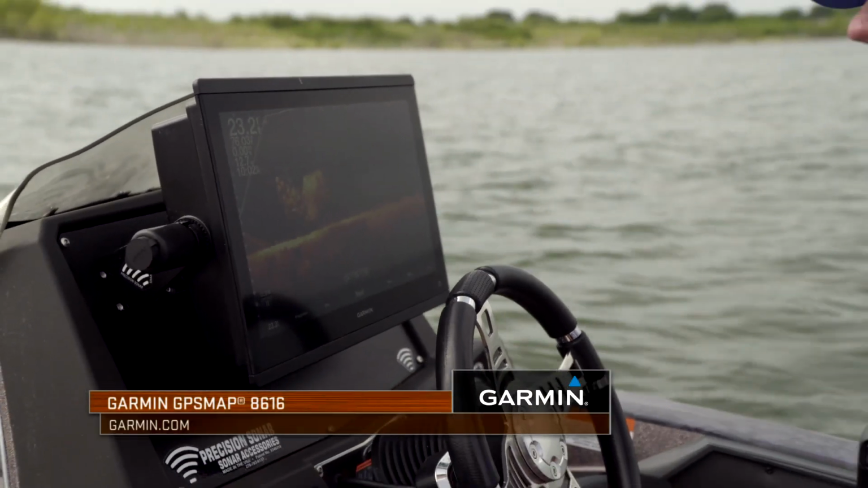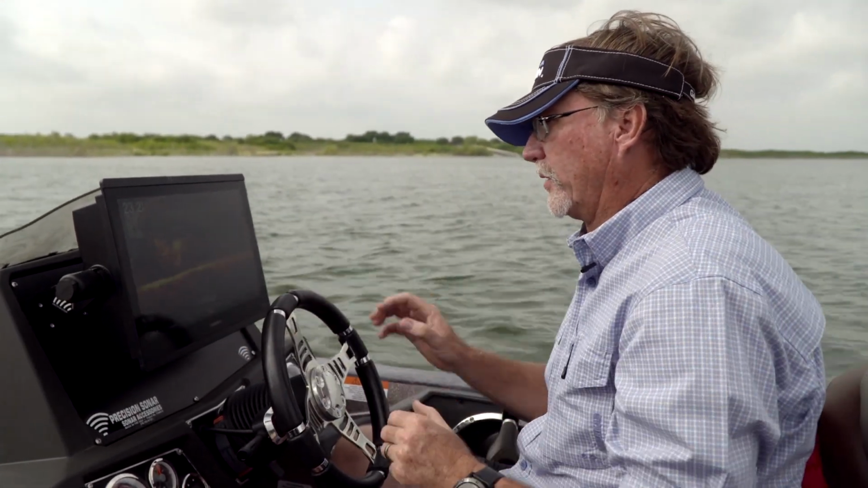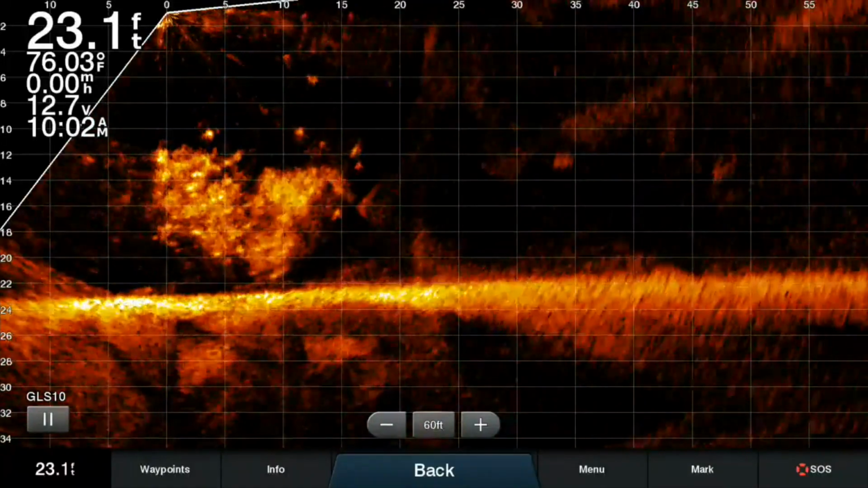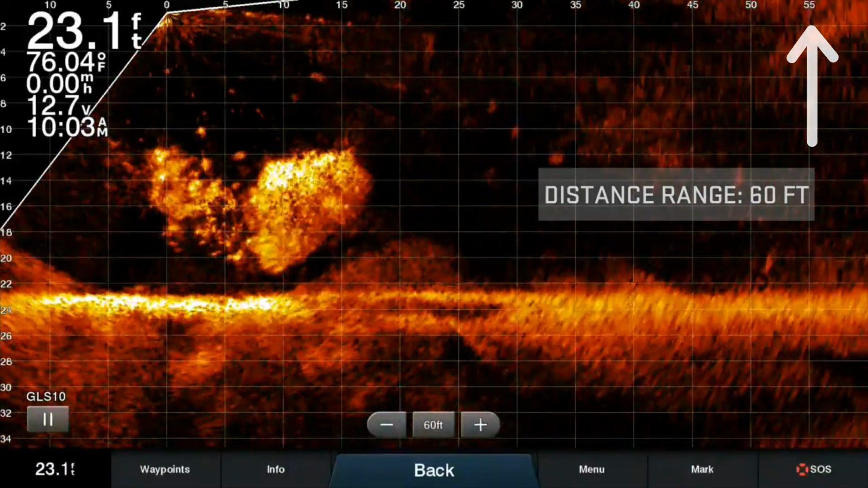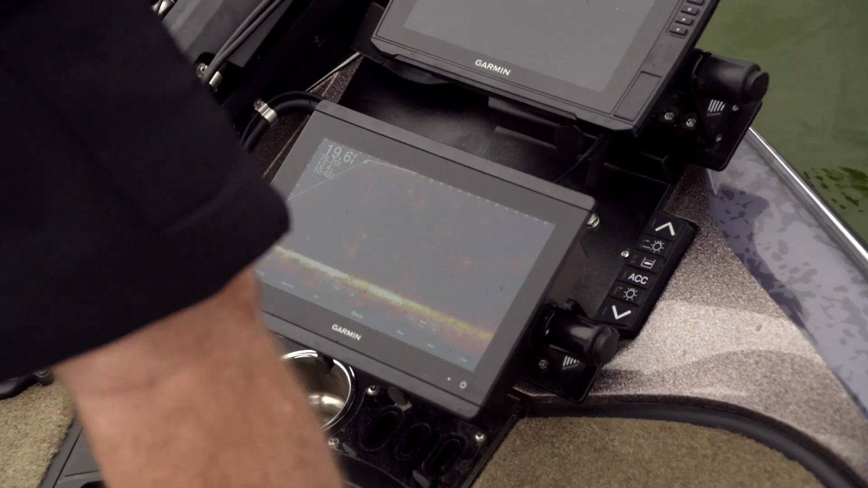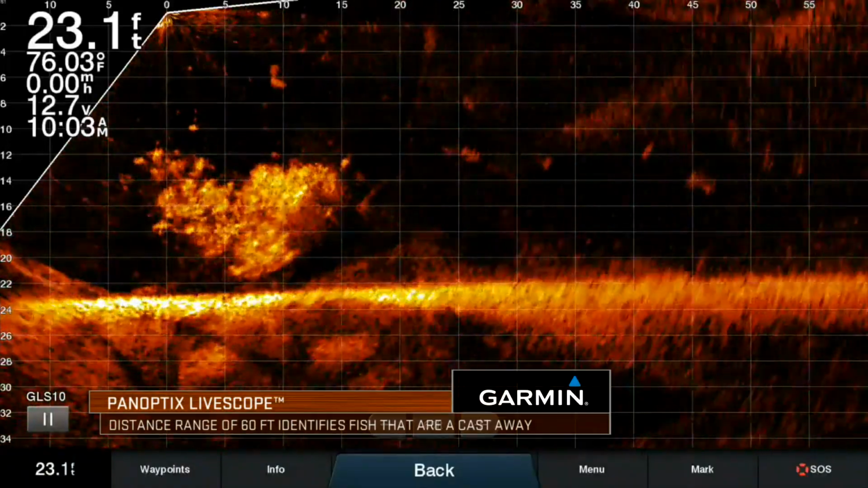What you're looking at right now is a big brush pile underneath the trolling motor. Actually, we've networked our 8612 to our 8616, and we're sitting back here because it'll make a little easier screen for us to work off of for the recordings and the menus to be able to show what we're doing. One of the first things that I like to do when I'm using LiveScope is look at my distance. Right now, you can see I'm out to 60 feet, and you can tell that by the numbers at the top. When I'm searching, I like about 60 to 80 feet a lot of times to be able to identify targets that are a cast range away, for instance, or a brush pile, so that I can position myself stealthily to sneak up on it.